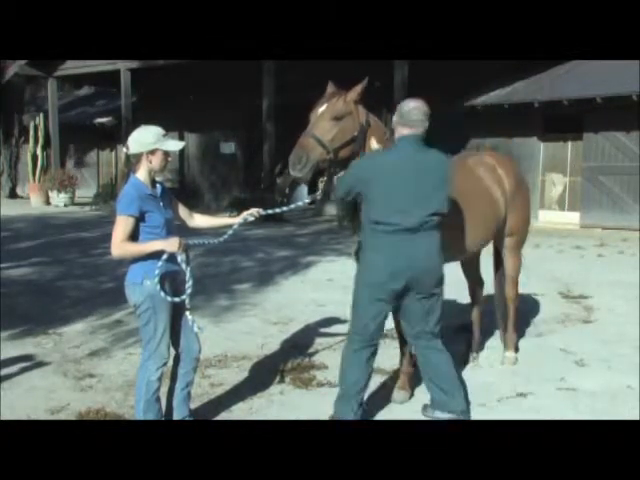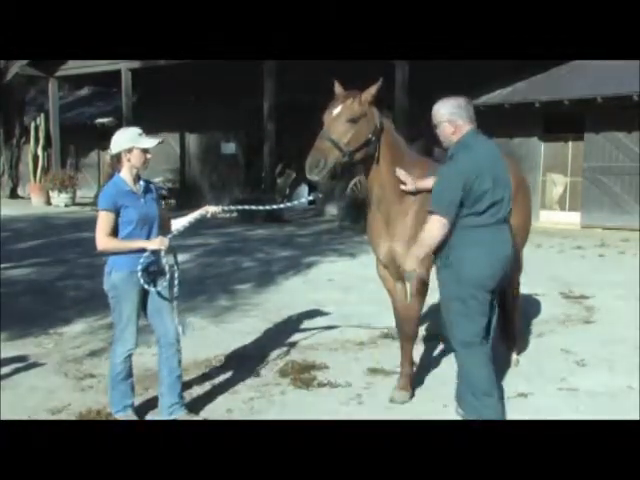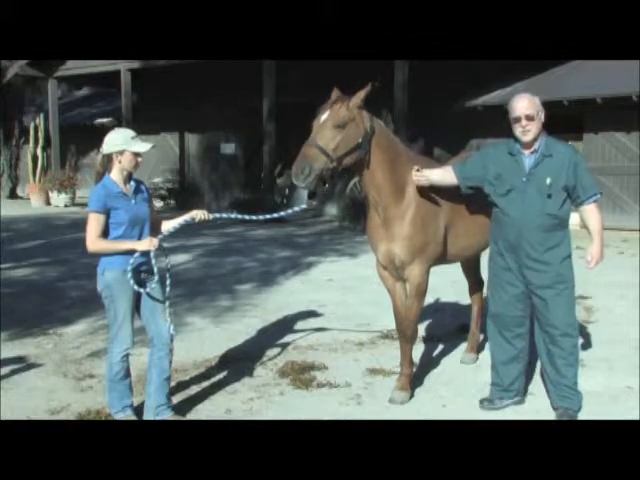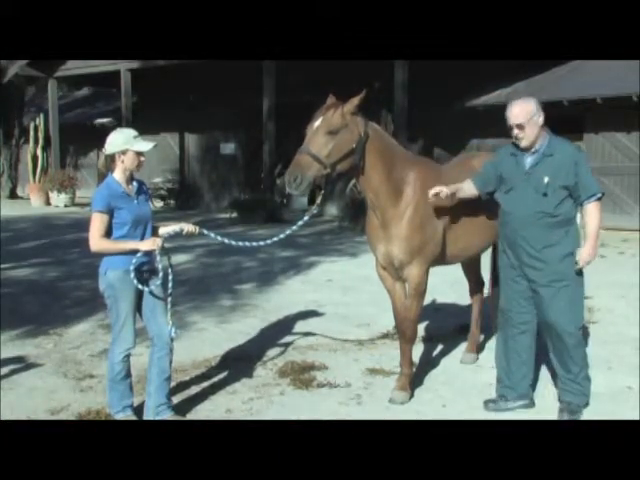If you check and go down his neck lengthwise, you'll feel that there's a difference in this cervical vertebrae on this side compared to this side. He's got this C5 out this way a little bit. He's got this neck out this way a little bit. He's got the C5 out this way.